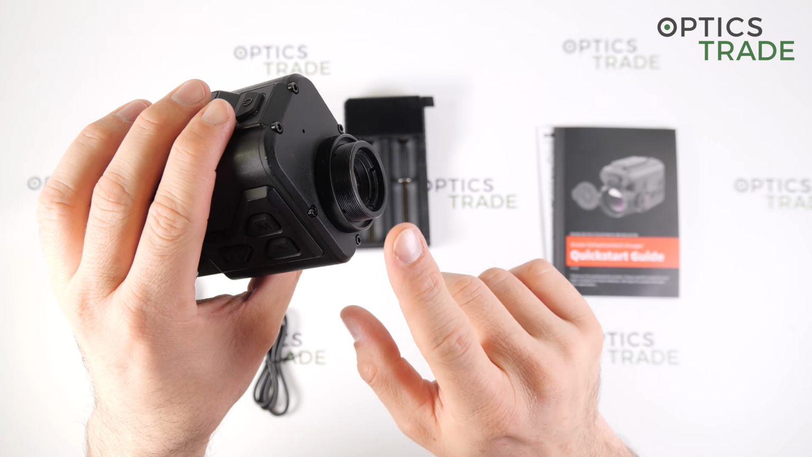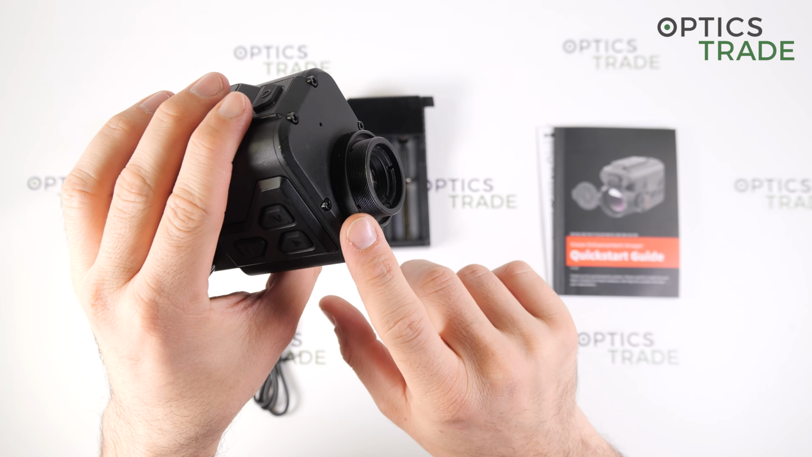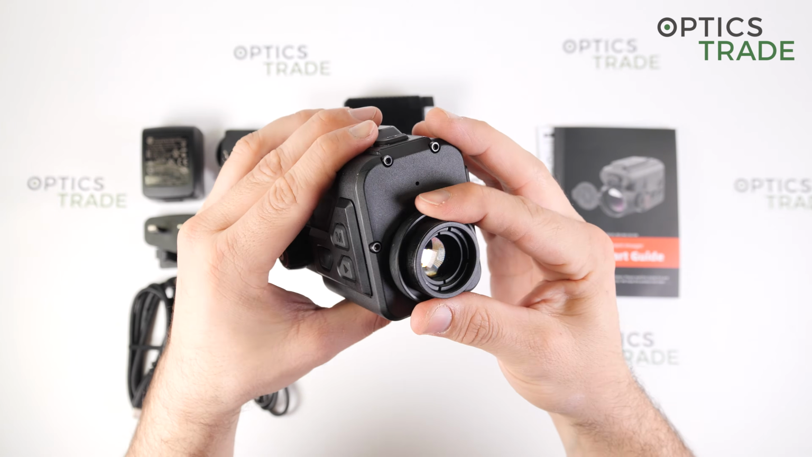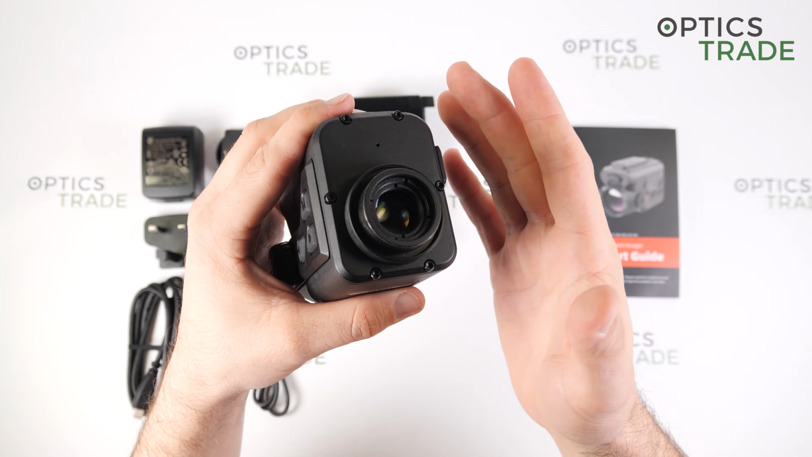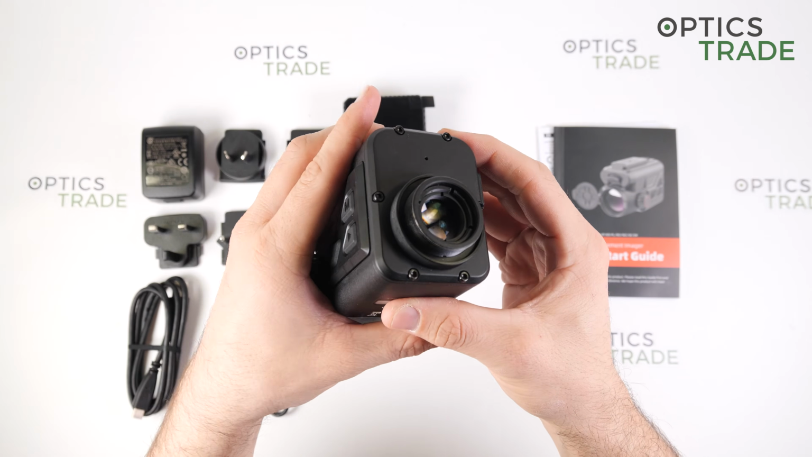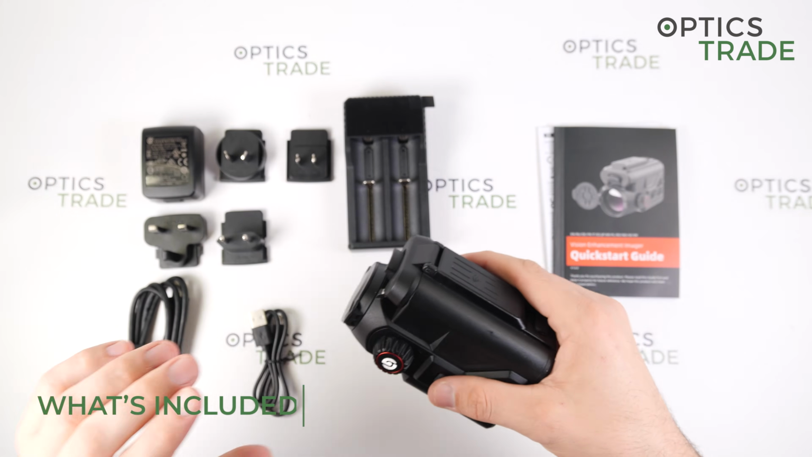So it is really well designed. The thread is M33.5 by 0.75 millimeters, and the adapters for this thread can be purchased separately from Rusan, Smart Clip, and so on.